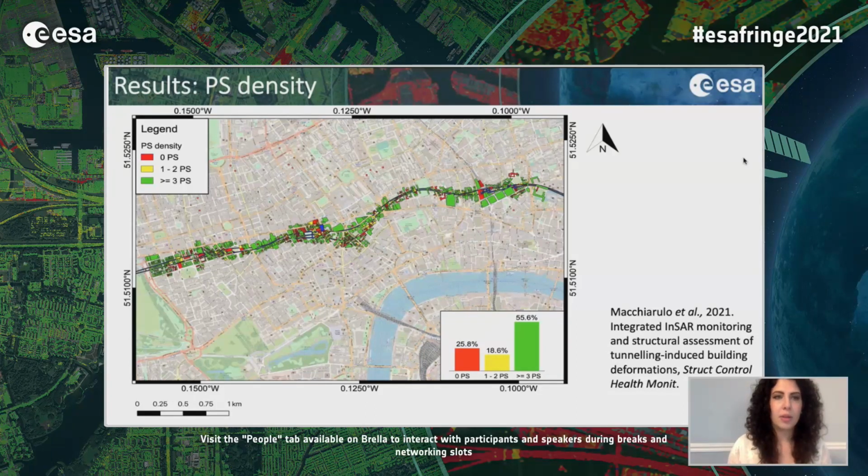We defined 3 classes of interest. The reason for which we distinguish between yellow and green buildings, so between buildings with more than 3 PS or with 1 or 2 scatterers, is that unfortunately for the buildings in yellow, even if we were able to retrieve some measurements, the number of scatterers wasn't enough to perform a reliable fit.